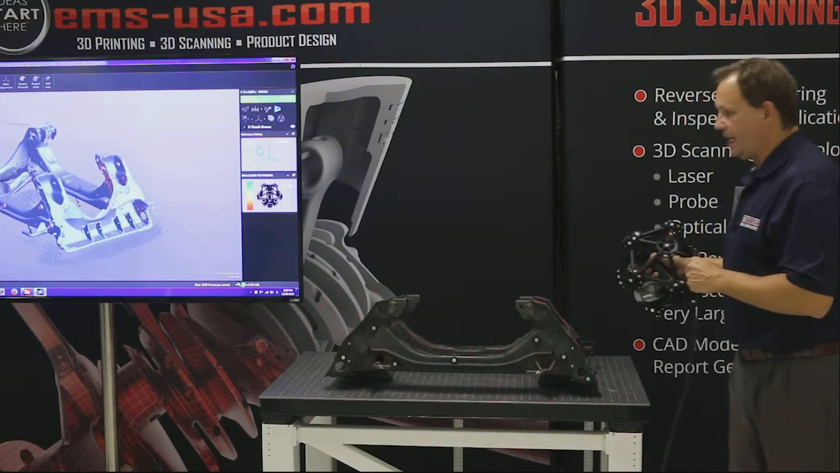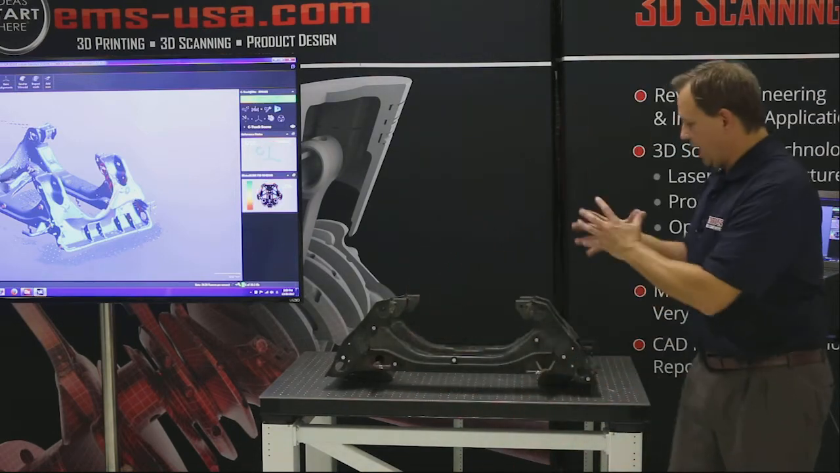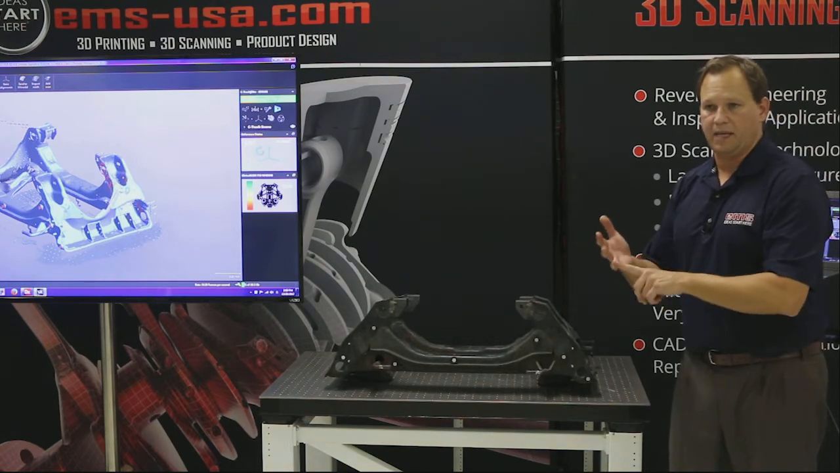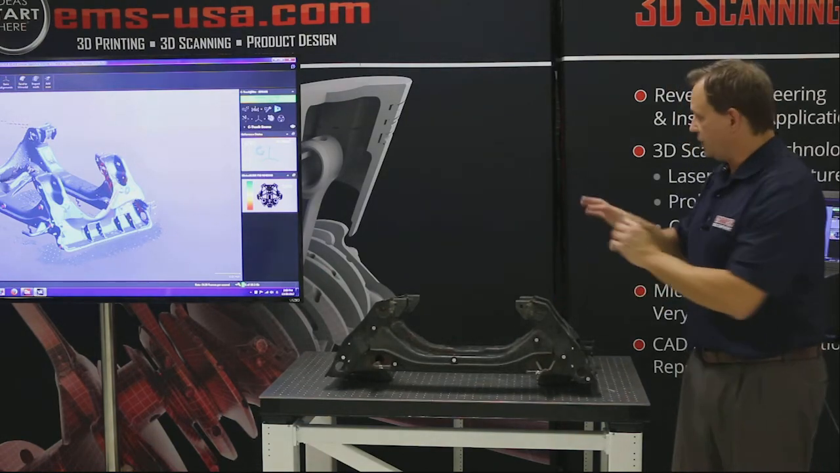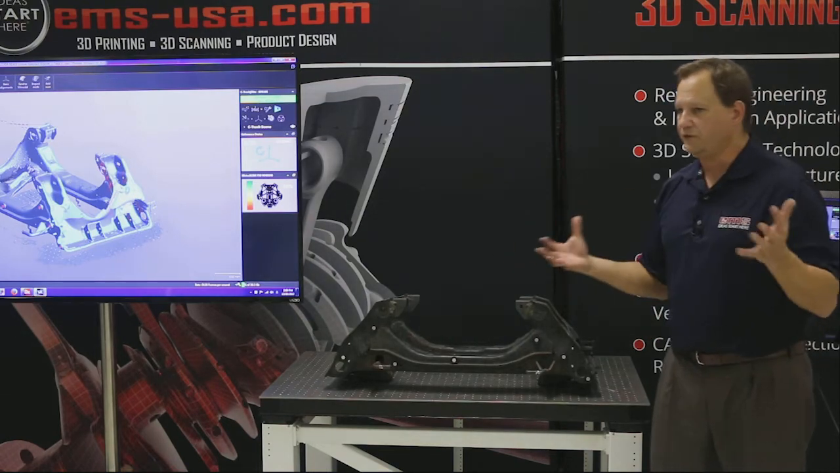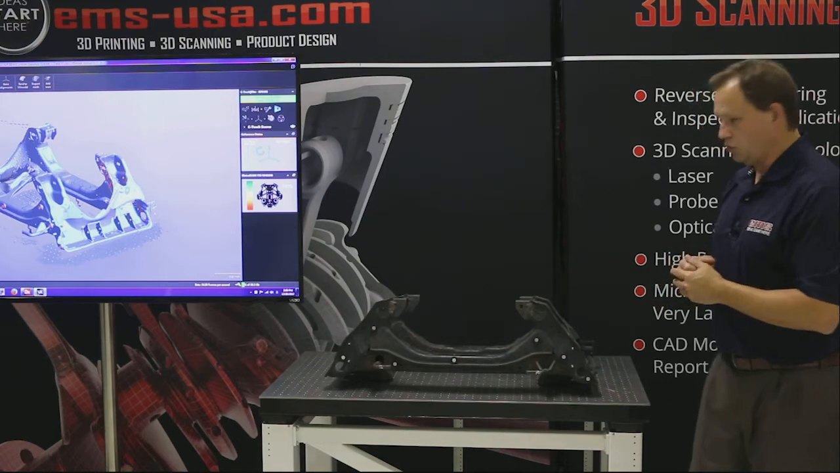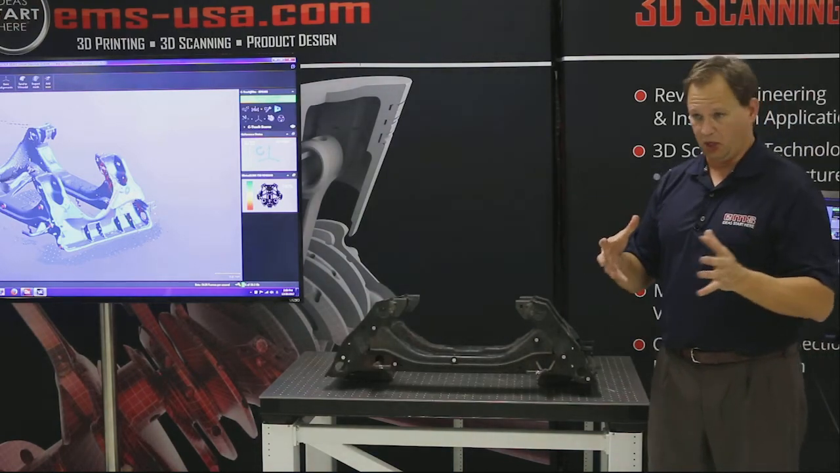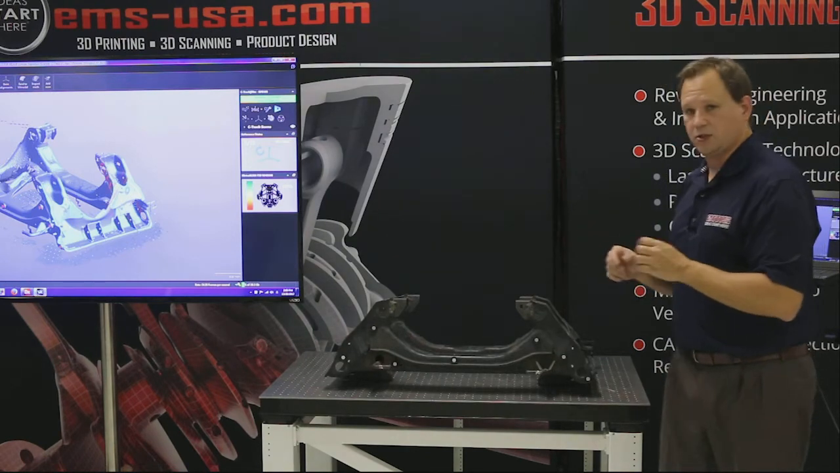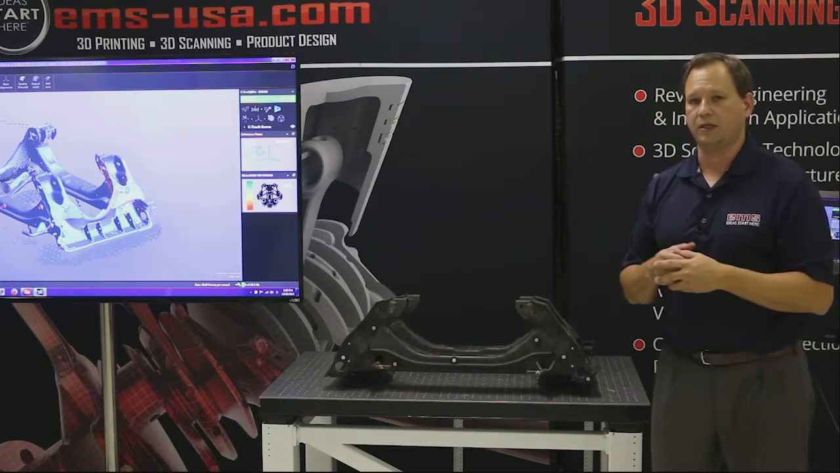Okay, so that's dynamic referencing. So just to review that again, you're adding targets typically right onto the part, either a sticky target, magnetic, or a swivel target, and as long as it can see at least 4, and you can have as many as you want, 8, 10, 12, 15, it just depends on your part. It's a nice tool because any movement of the part, the camera system can track it. Okay? So next, let's go ahead and show some probing, and then I'm going to show you some other cool things you can do with the scanner.